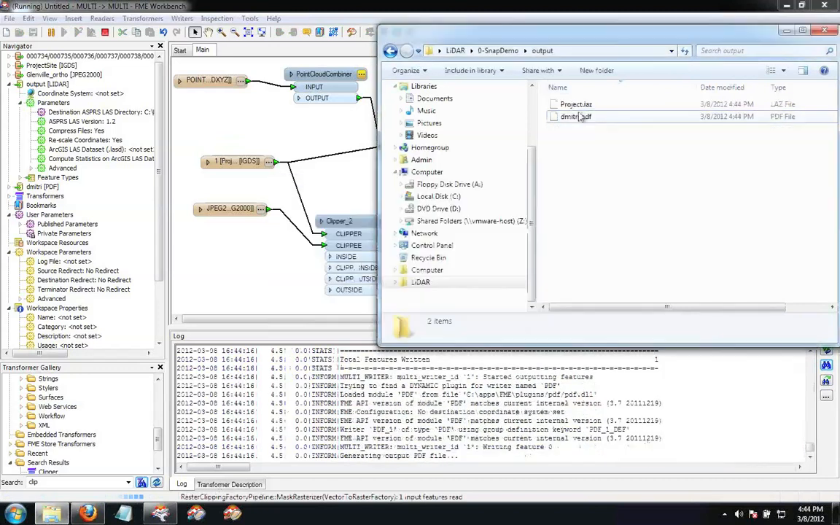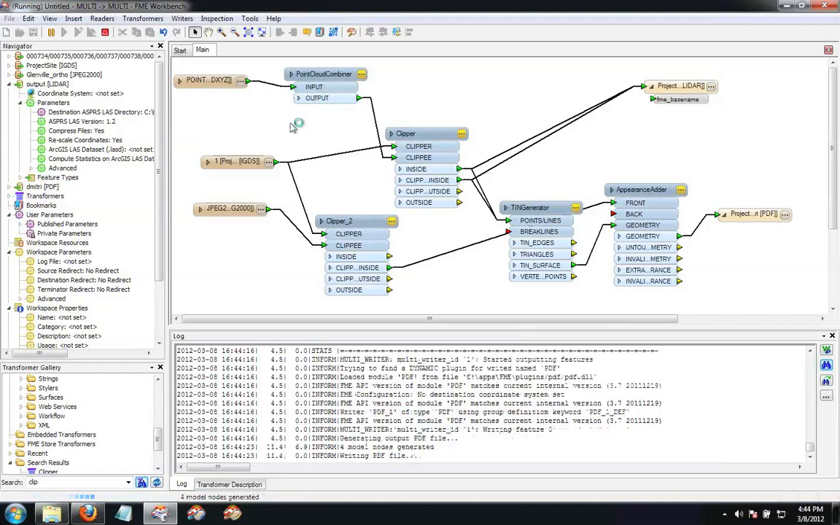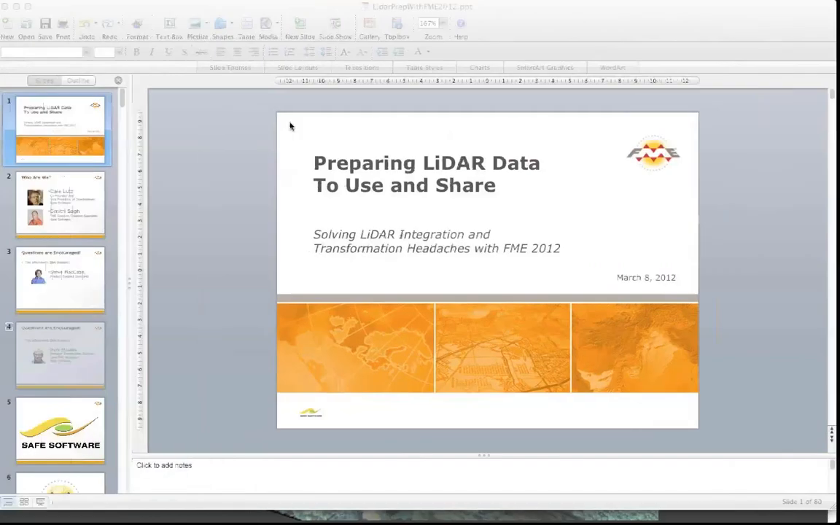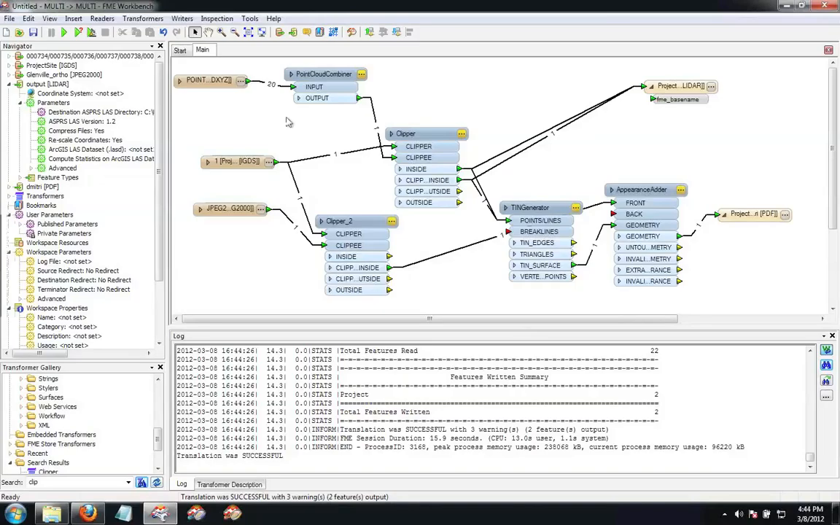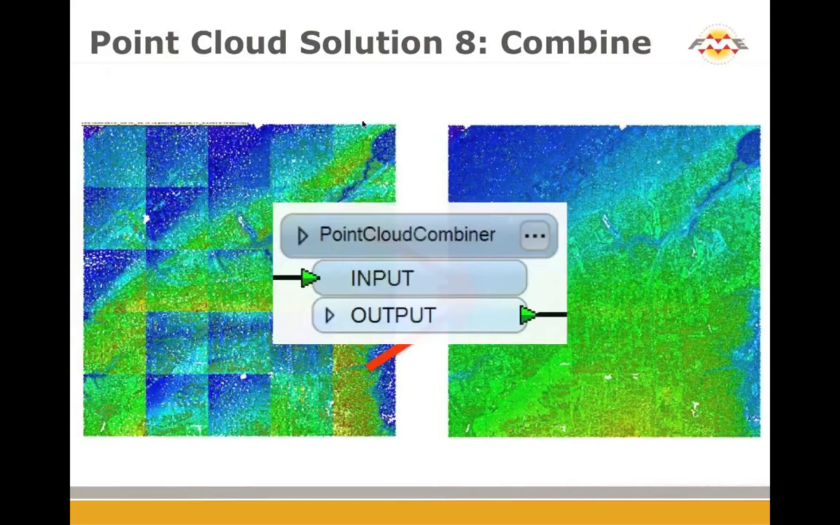Yeah, and so you can get the idea. The Point Cloud Combiner takes many and makes one. And there we go. Okay, so that's good. Actually, I just wanted to take a look here. Yeah, 20 went in and one came out. Very good. Okay. So combine, yeah, Point Cloud Combiner.